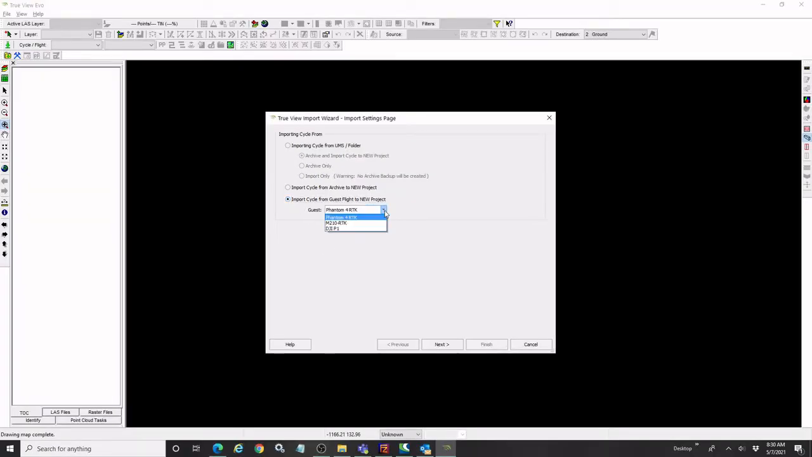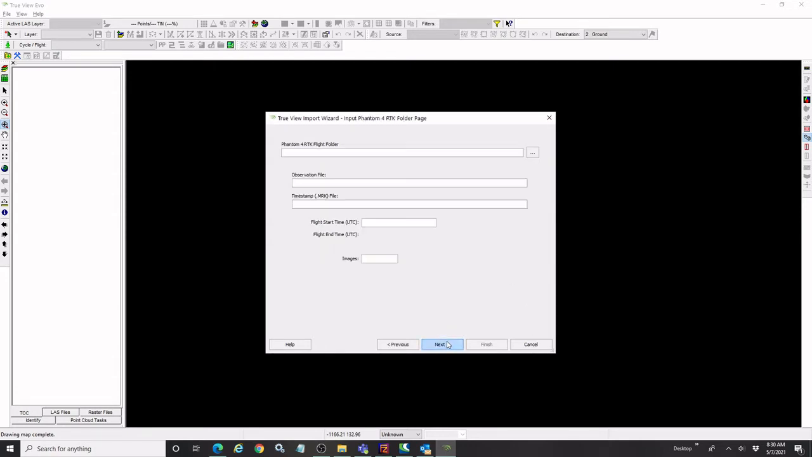Just as a note, we do support several other DJI sensors as guest sensors within the TrueView EVO workflow, the M210 RTK and the DJI, the new P1 camera. And there's a separate walkthrough for the P1 workflow, although a lot of the steps that we're going to take here with the Phantom 4 RTK workflow are very similar. One of the advantages of keeping everything in a single seamless software. We just click next here.